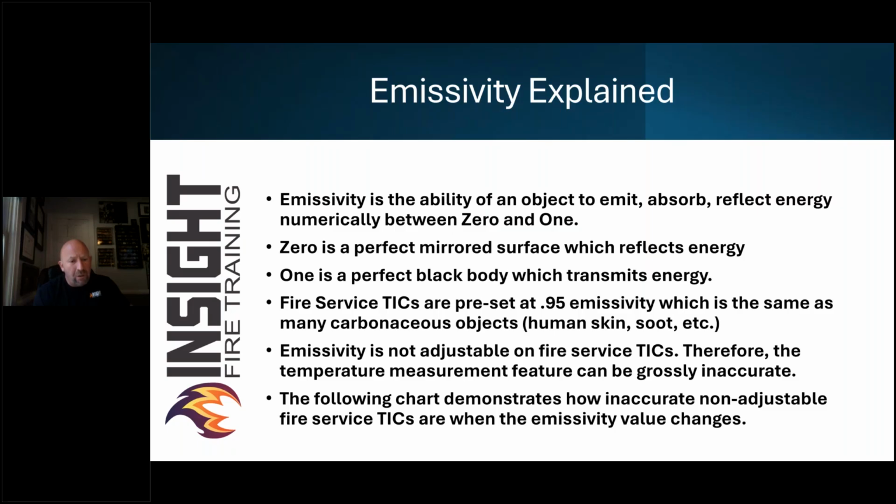Think about a commercial kitchen. Think about going in warehouses. Many places have shiny surfaces that could throw firefighters off. So emissivity is not adjustable in fire service TICs. It is adjustable on industrial cameras, allowing them to adjust for those variables and get an accurate measurement. But we cannot nor do not have the luxury of being able to adjust for those variables.